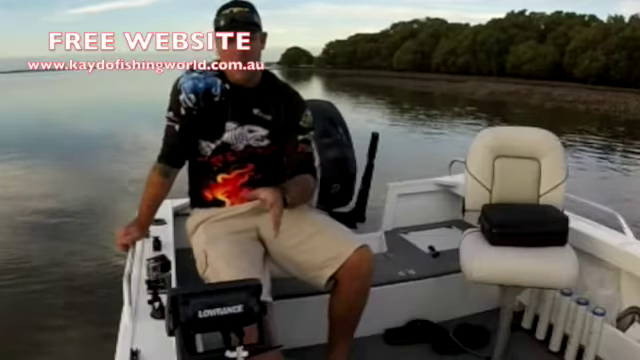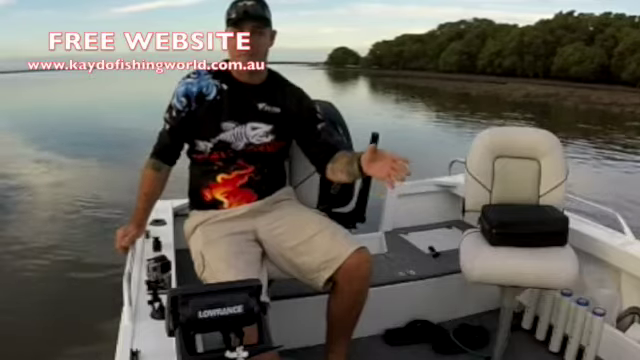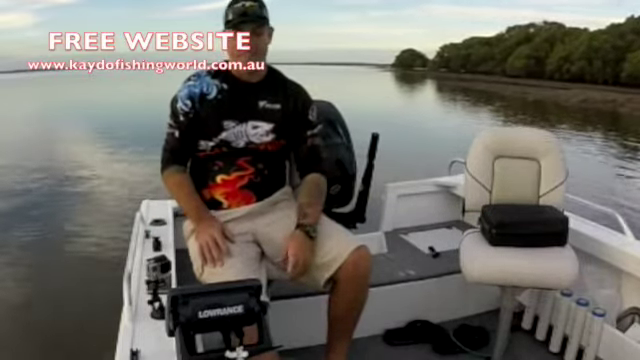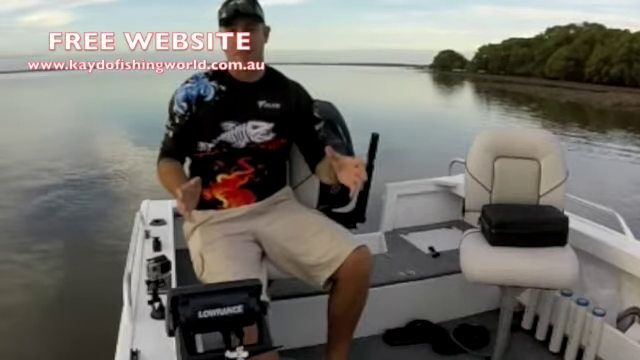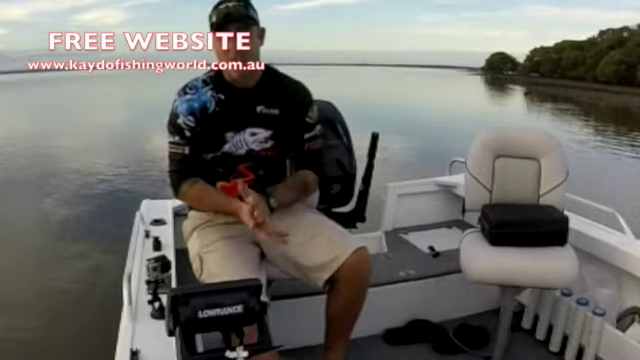This is a great model because unlike your traditional sounders where it's only a single beam going down to find your fish, this actually uses triple beams and it's a hell of a lot better. It clears up your screen a lot better to find the fish as well. So let's get in and I'll show you a couple of settings just to set it up.